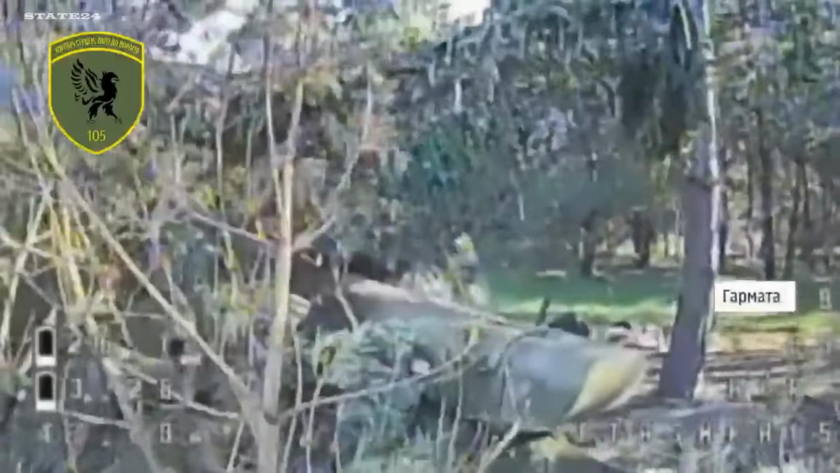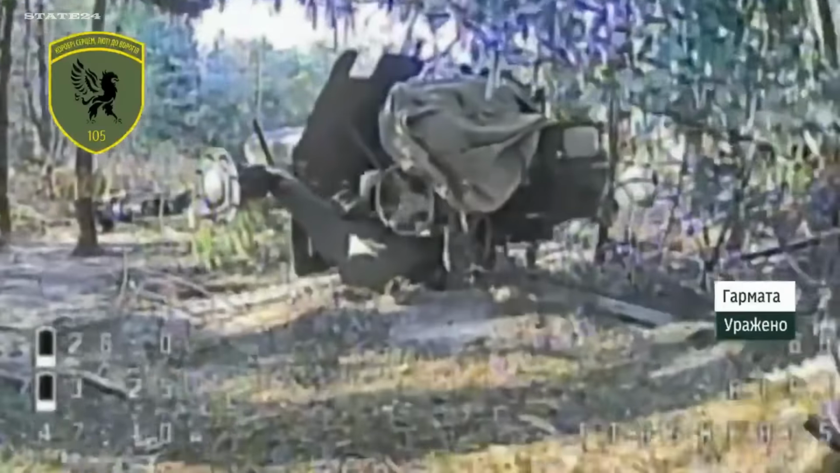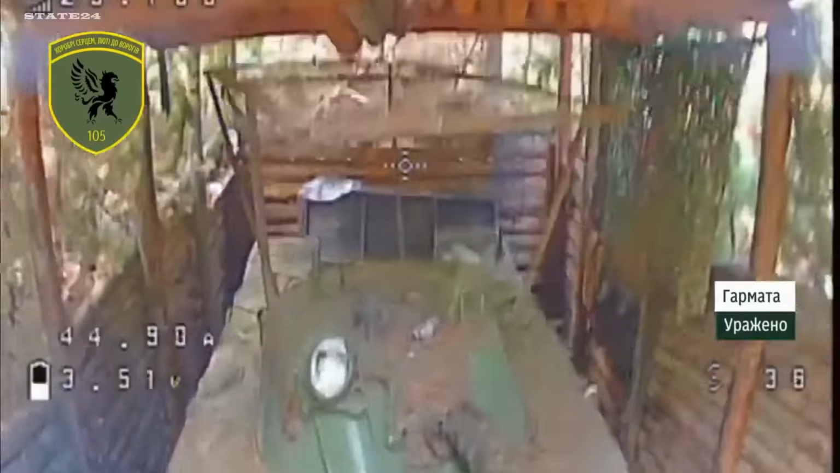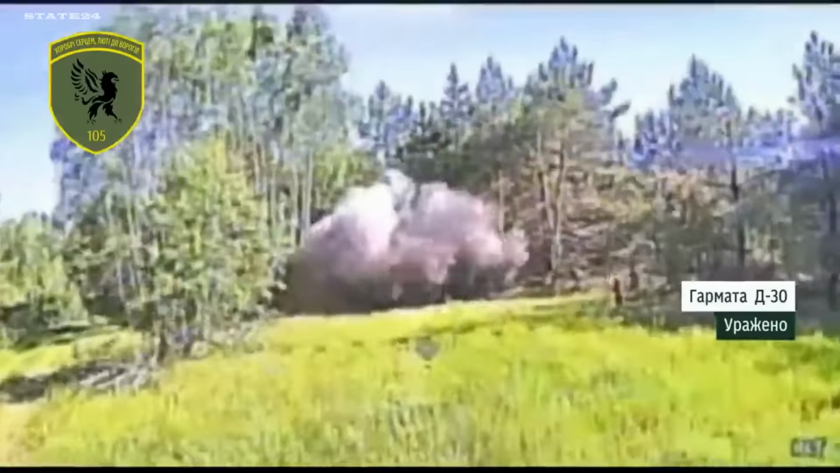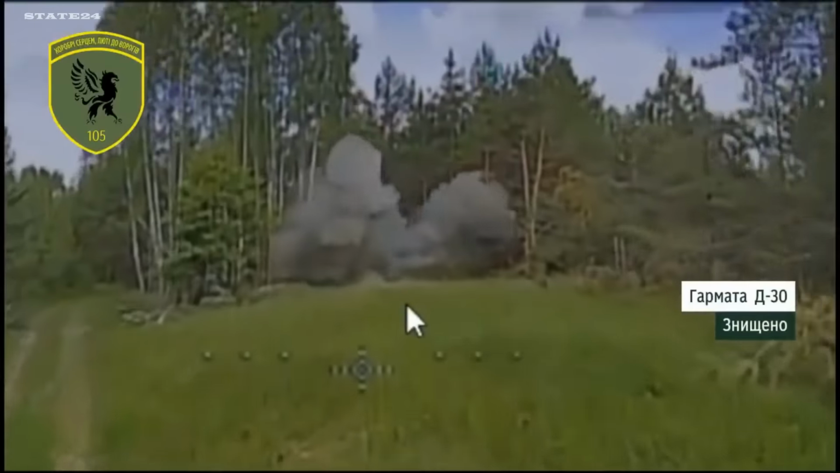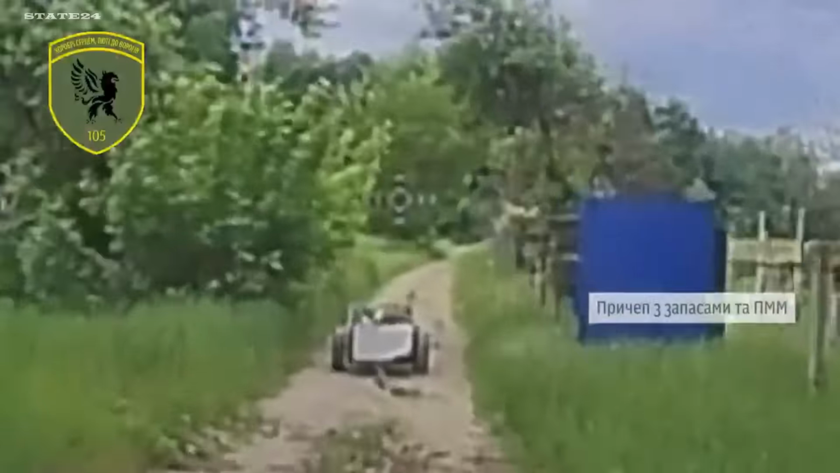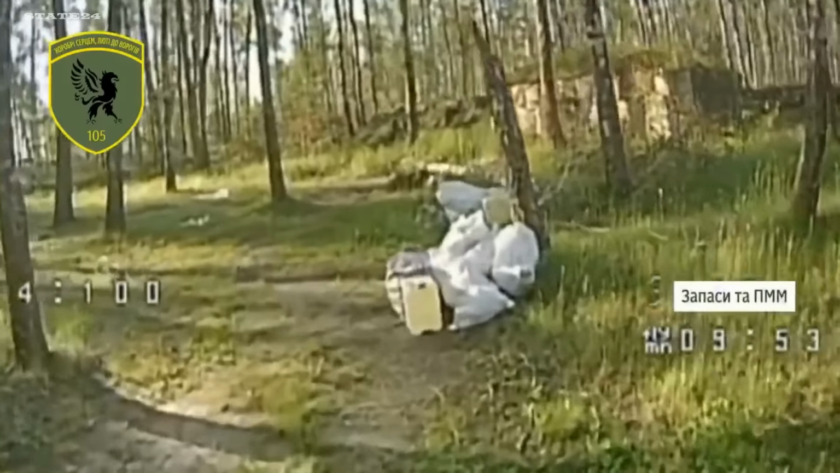Ukrainian border guards just took the fight into Russian territory. Bryansk region, Russian positions and artillery targeted directly. This wasn't a single strike. The 105th Border Guard Detachment sent multiple drones, multiple waves, hitting position after position. Artillery that was supposed to be safe behind the border, gone.